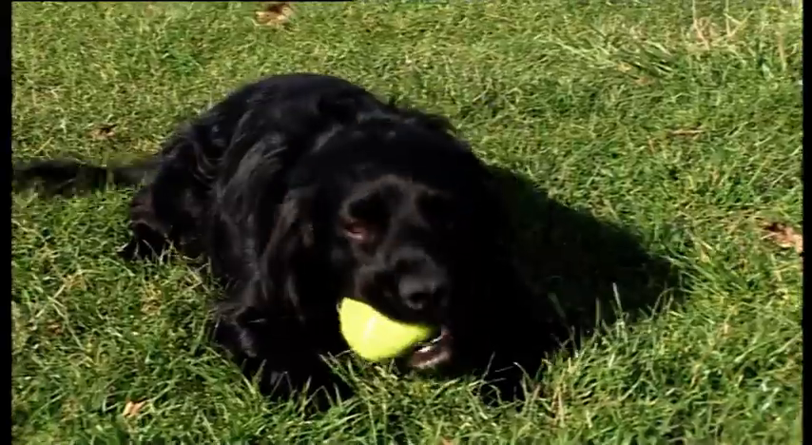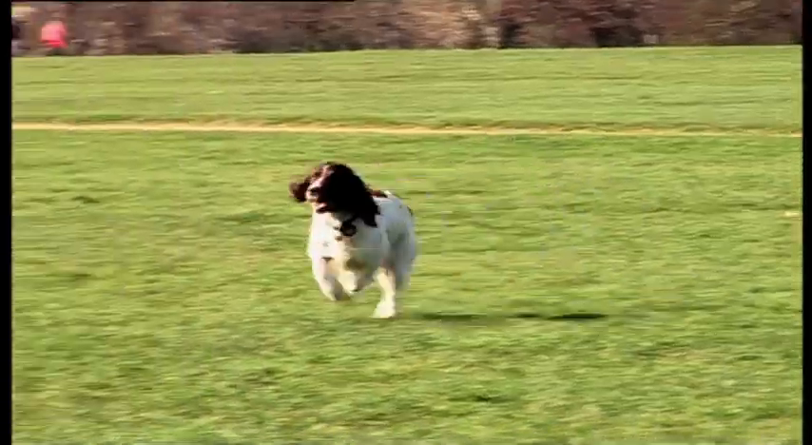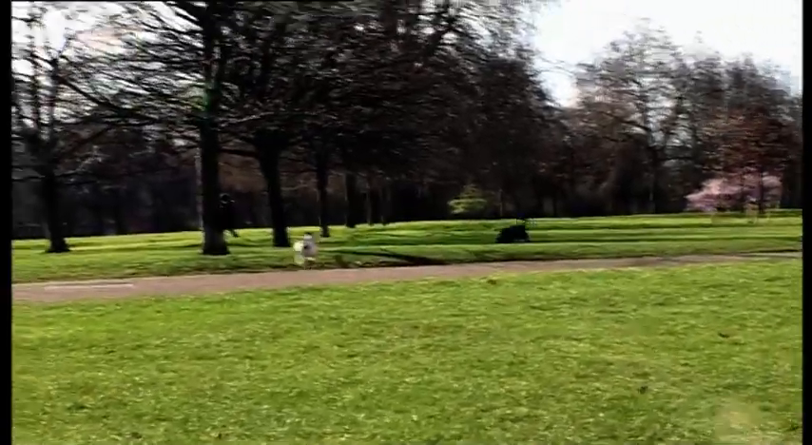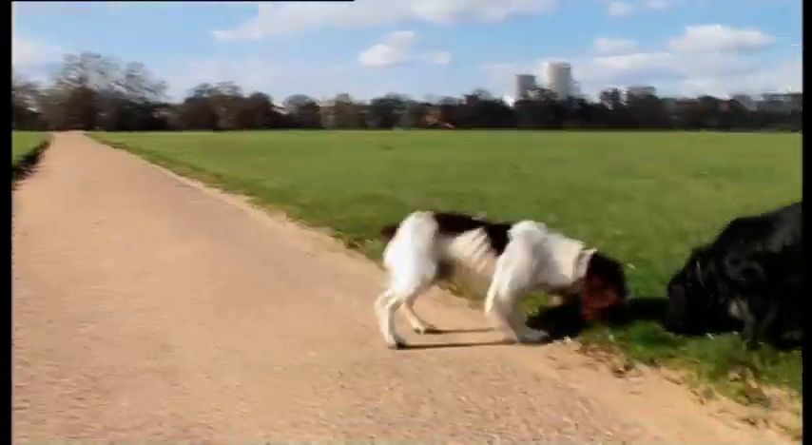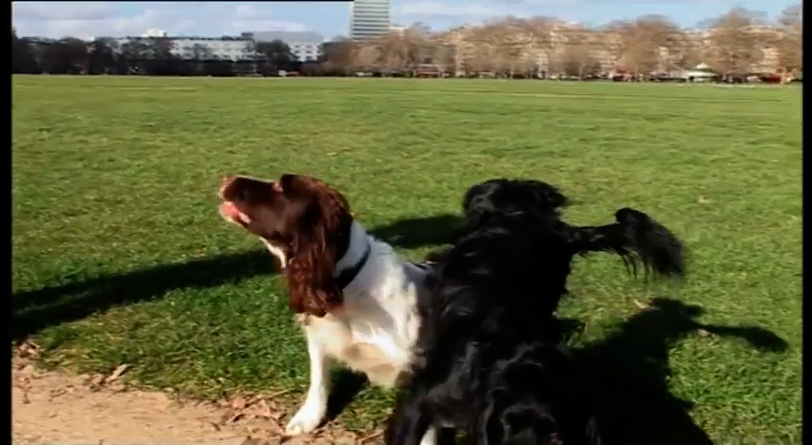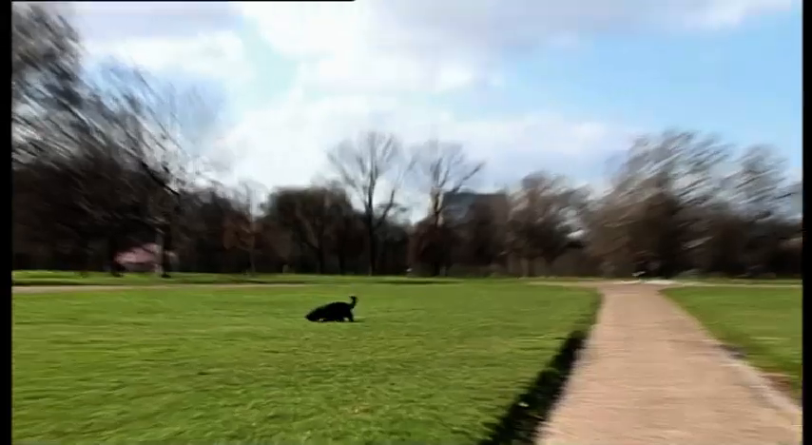They have a walk before a shift, during a shift and after a shift. Got to have lots of exercise and fun as well as work. They don't really play together because they're both busy doing their own little things, but if one's sniffing something, the other will go and have a look. So what you've got there, I'll have a little go. Don't, Vin! No! What do you want? I don't know what you want.